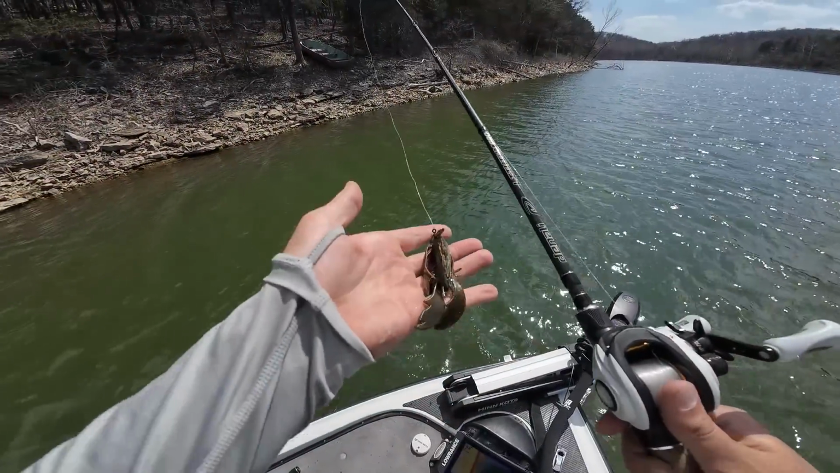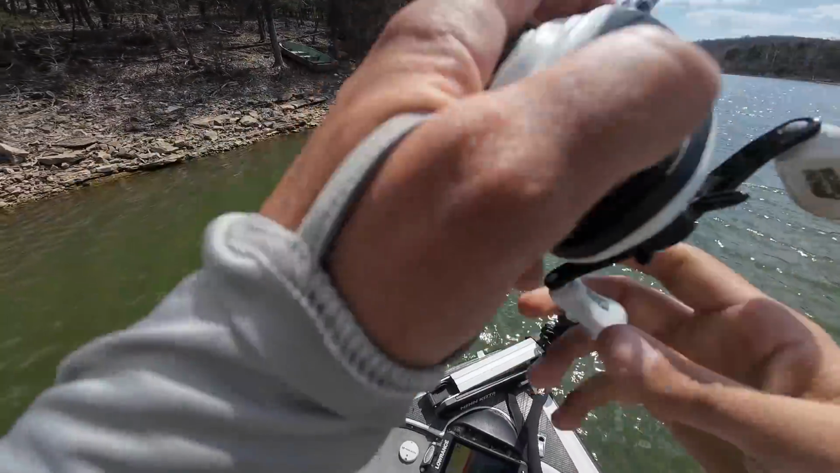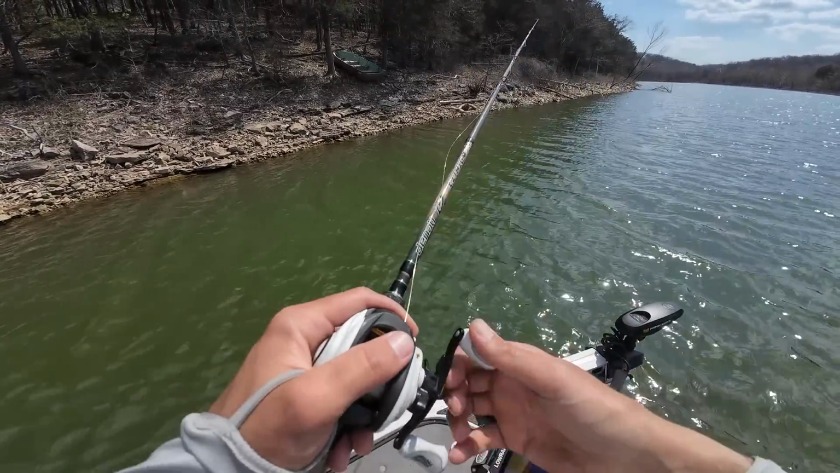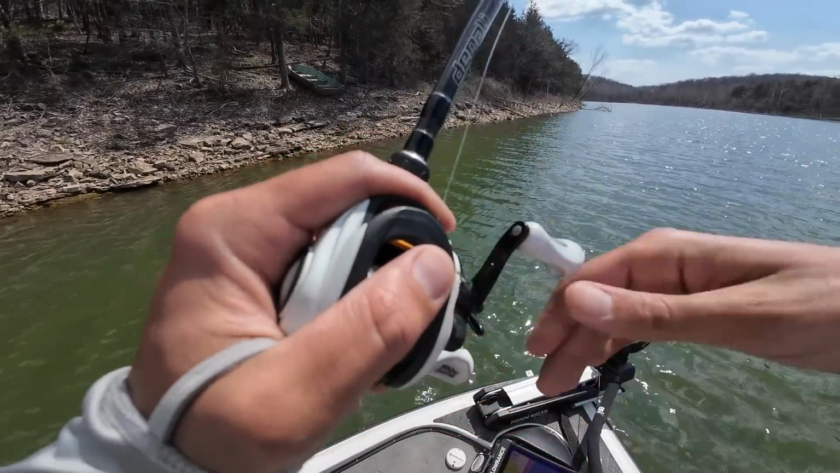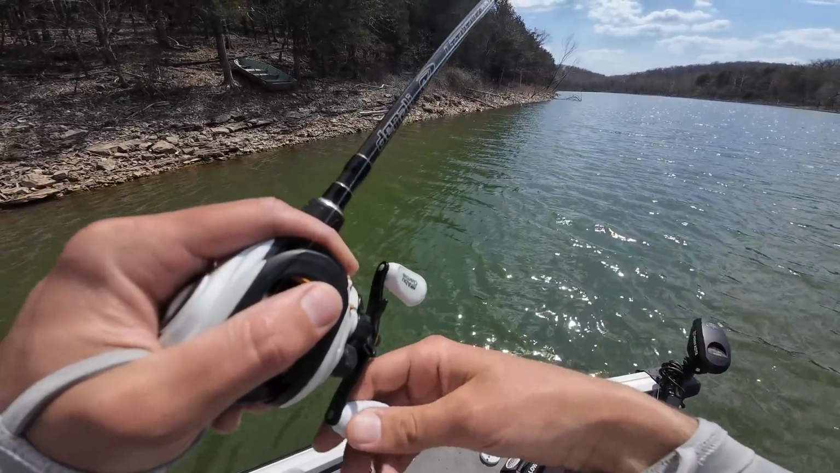There we go, guys. Big jig with some big line fishing down this rocky bank. That's awesome. We are here on Table Rock at the end of March. Water temperature is actually 63 degrees up the river here, and I figured there would be some bass moving up onto some of these rock transition banks I can catch on a jig.